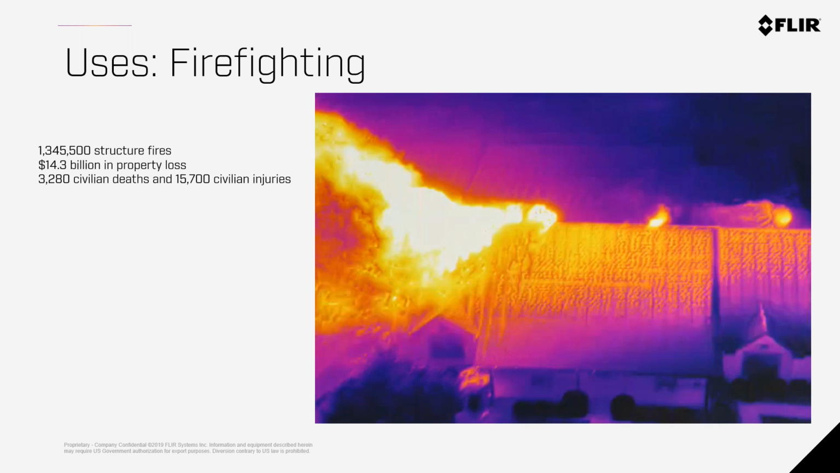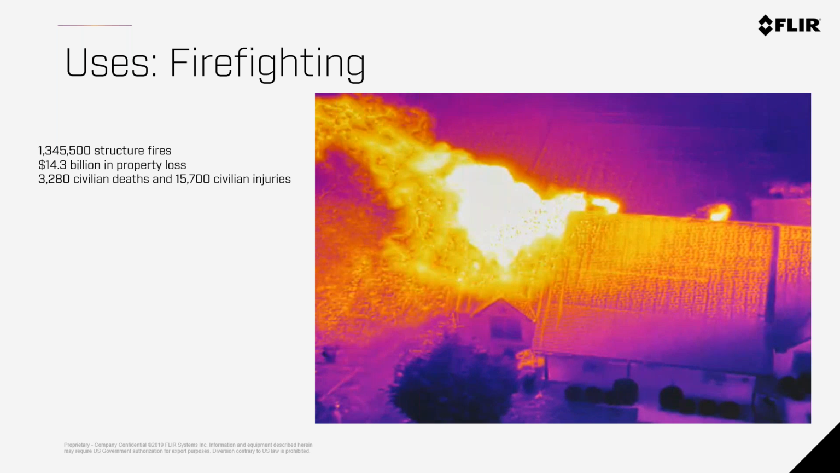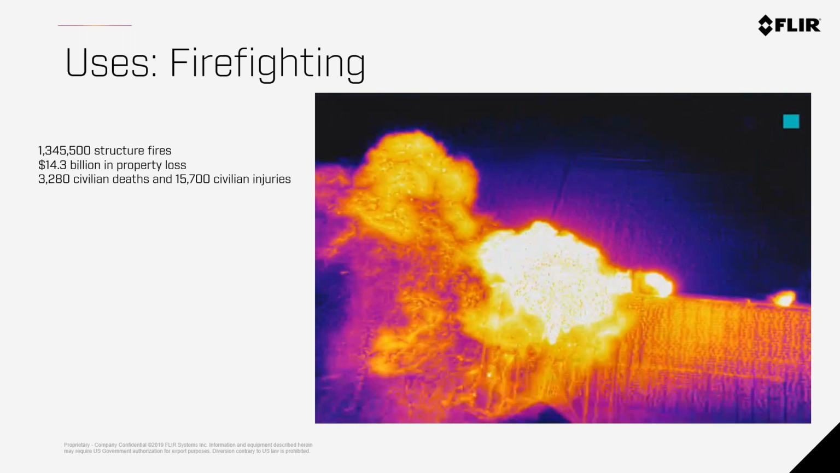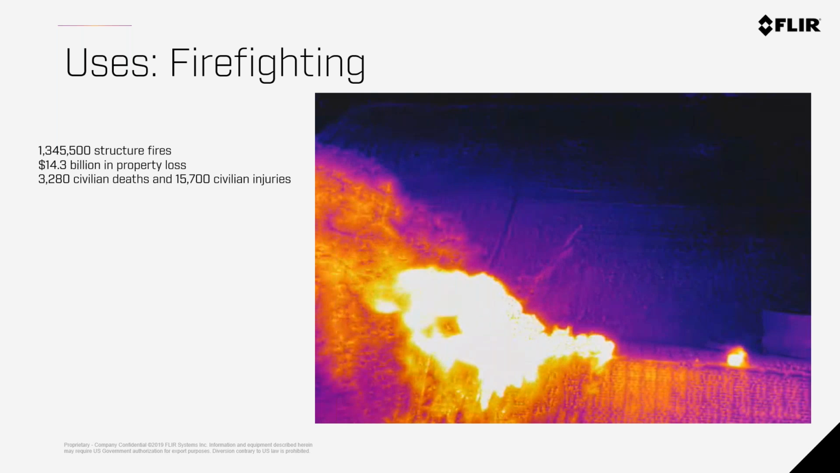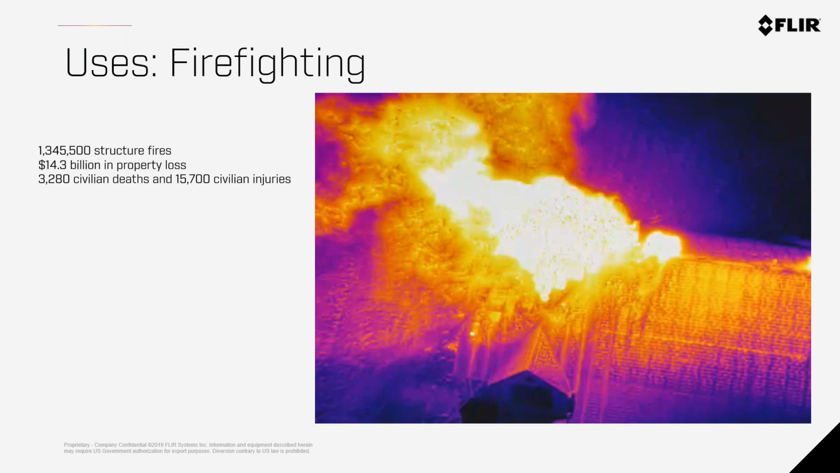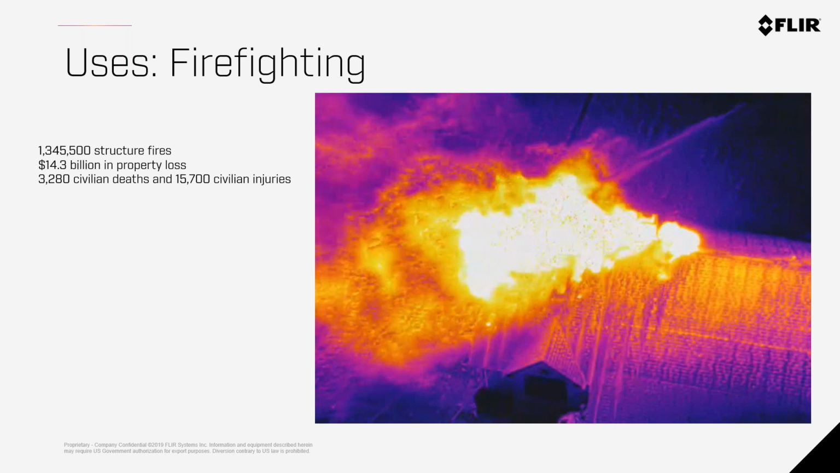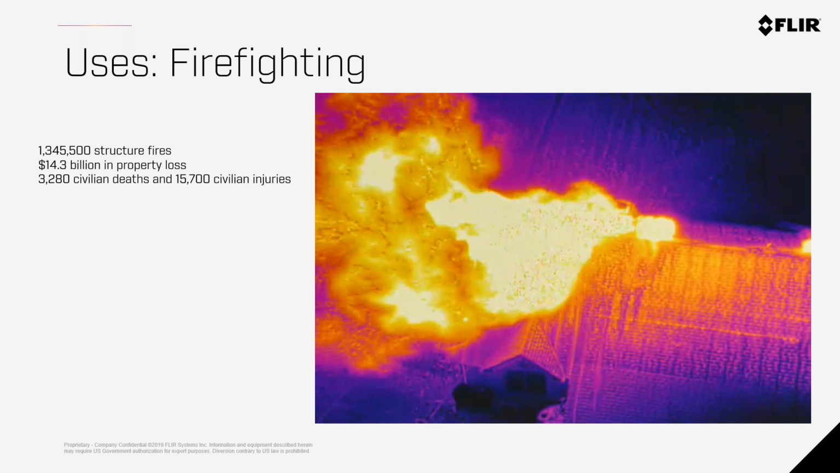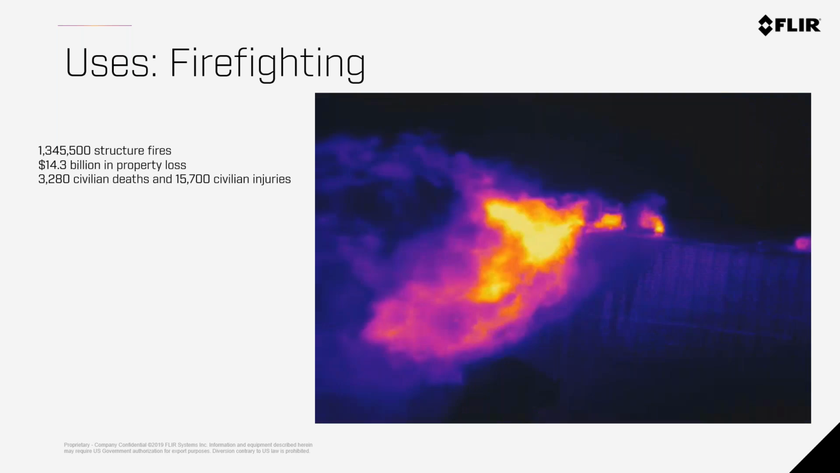Being able to locate hotspots even when there's a bunch of billowing smoke is very important, and you can send this imagery back to a command and control center so that somebody could be making determinations on, do we have enough people there? Should we send specialized equipment? And make sure that everyone is operating in a safe manner to make sure that everyone can get home.